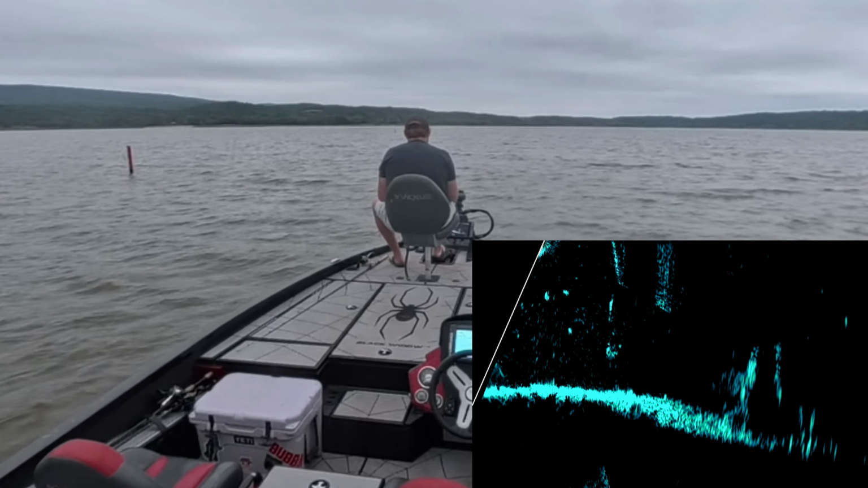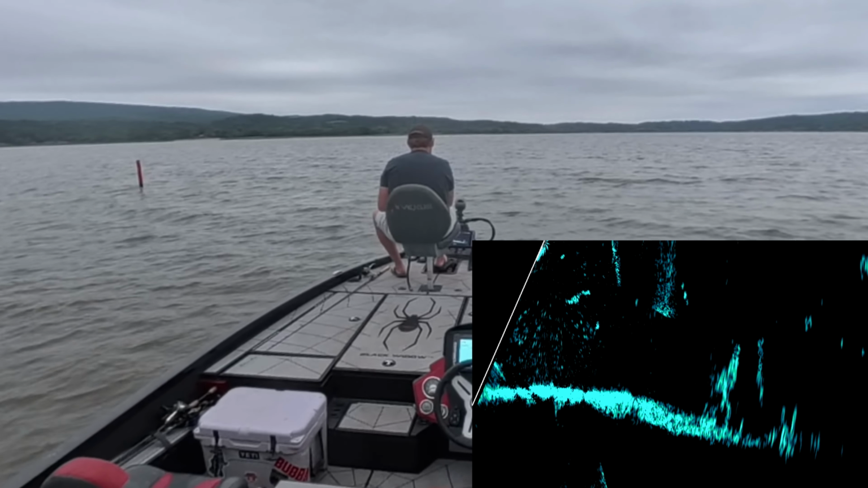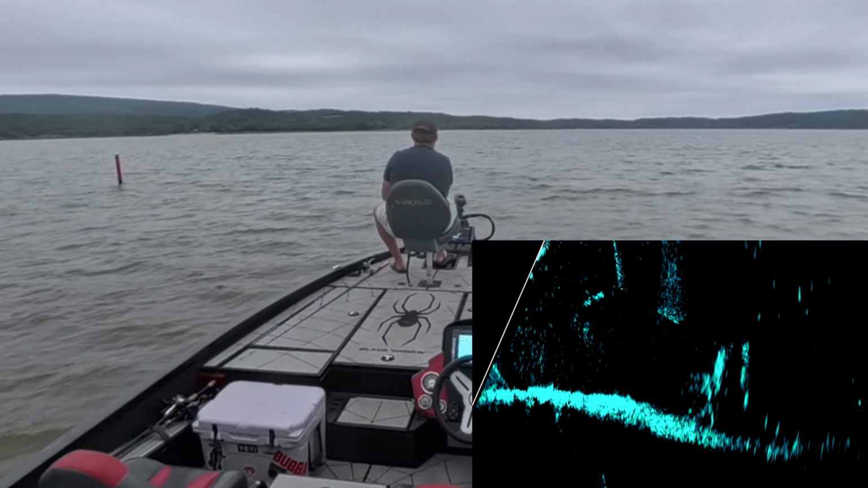So I'm gonna try to get a little bit closer, and I'm sure these waves hitting the boat are gonna get them all spooked. But maybe there's one that's kind of dumb and will let me do it.